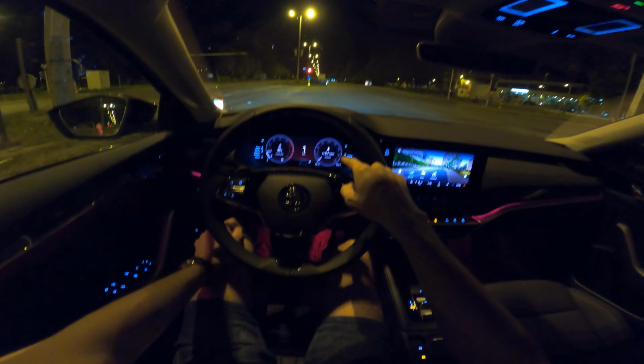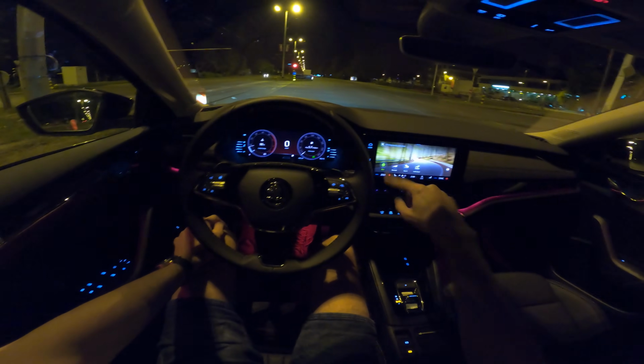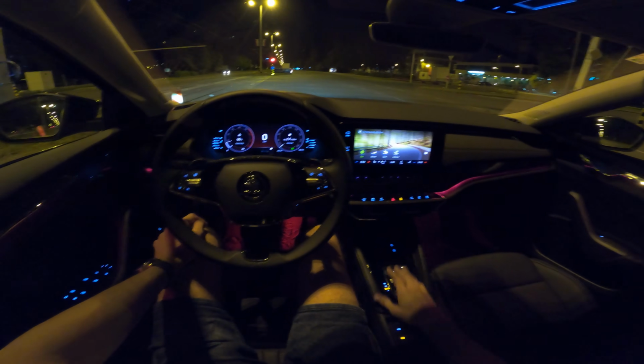So finally I have the average consumption at 5.7 liters. Actually, I'm just gonna see if we can lower it a bit when we come to the highway. I'm gonna put it to normal and sport.